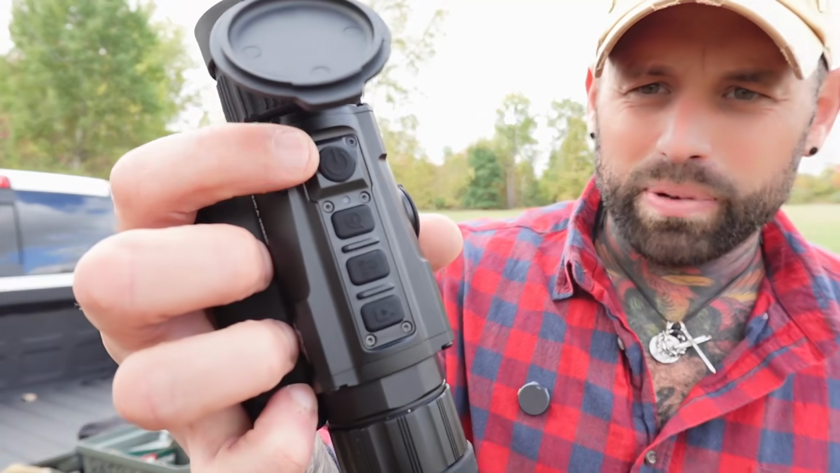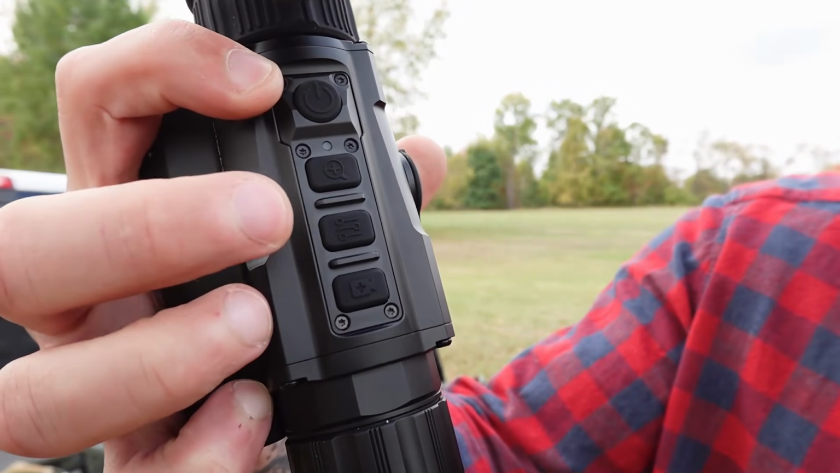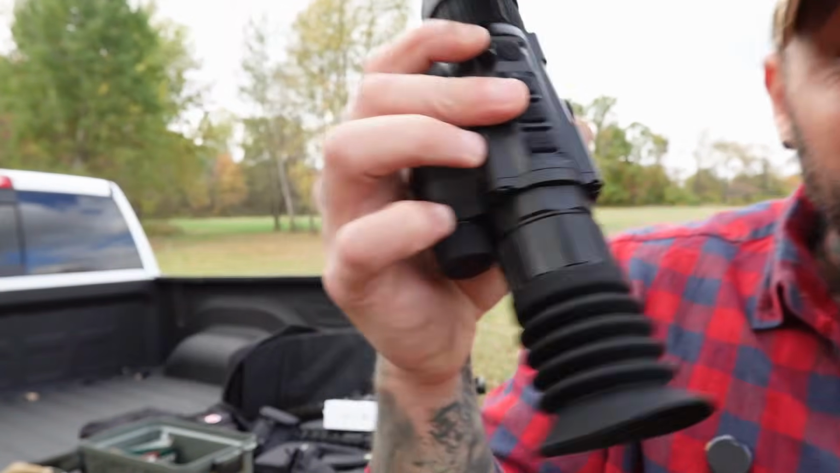Because if you look at the last video, one of my complaints and one of Nate's complaints was the scroll wheel to zoom and actually go through the menus was on the side. So if you were to carry this, if your rifle's here and it's rubbing, as soon as you present it, you could be zoomed in or out and things of that nature. Push the menu button in. It was a mess. So I love the fact that you have your power button here, you have your zoom button in here, you have your different modes through here, and then you have your record button, because this thing does record.